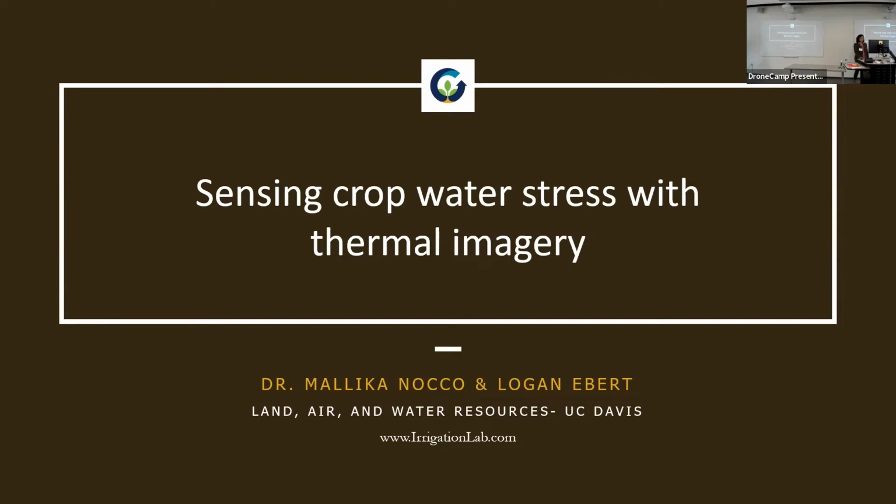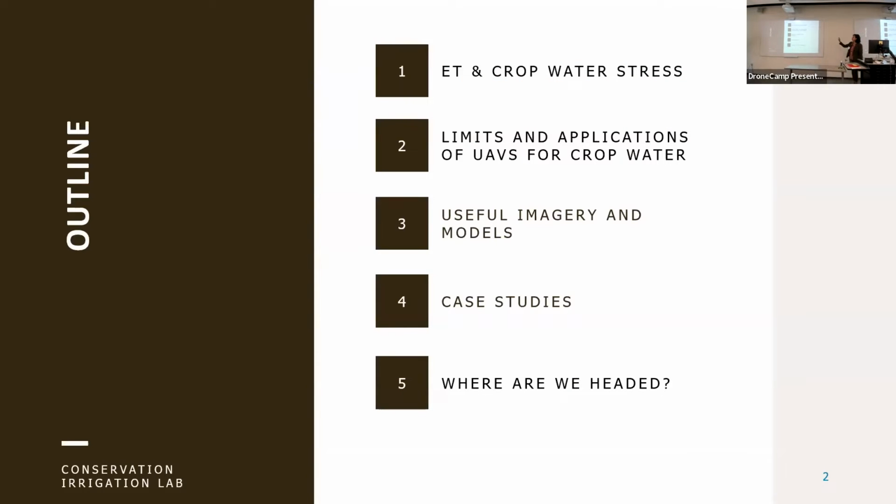Okay, so we're going to be talking about sensing crop water stress with thermal imagery. And here's just kind of a roadmap. So first, we have to talk a little bit about evapotranspiration, or ET, as well as crop water stress. We're going to go into some of the limits and applications of UAVs or drones for mapping crop water stress or crop water use. And then just talk a little bit about the useful types of imagery, as well as some different models, and then go into case studies with the models that we're using right now in our research group. And then just having a conversation about where we're headed. And if anyone wants to share challenges they're having or ideas about how they want to use it, I'm hopeful that we'll have some time to actually do that.